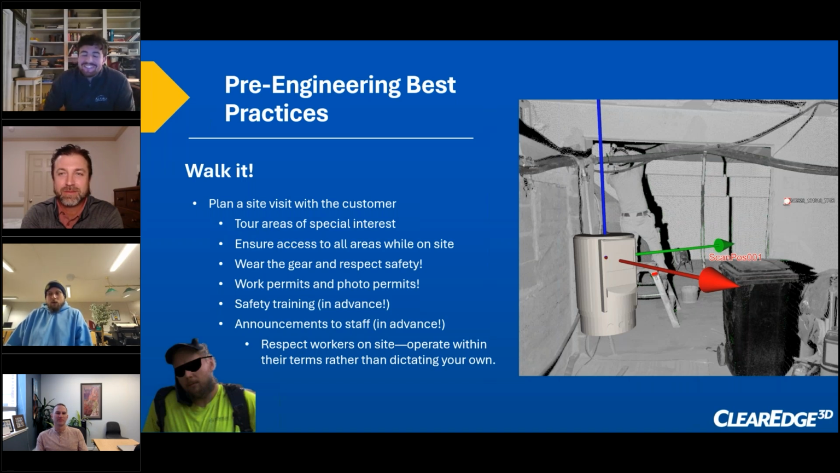So having people know that you are there matters, and we especially do this with the drone. We have all the permits, we can fly without any announcements other than the flight announcements, but it's still good behavior to inform people that you're there.